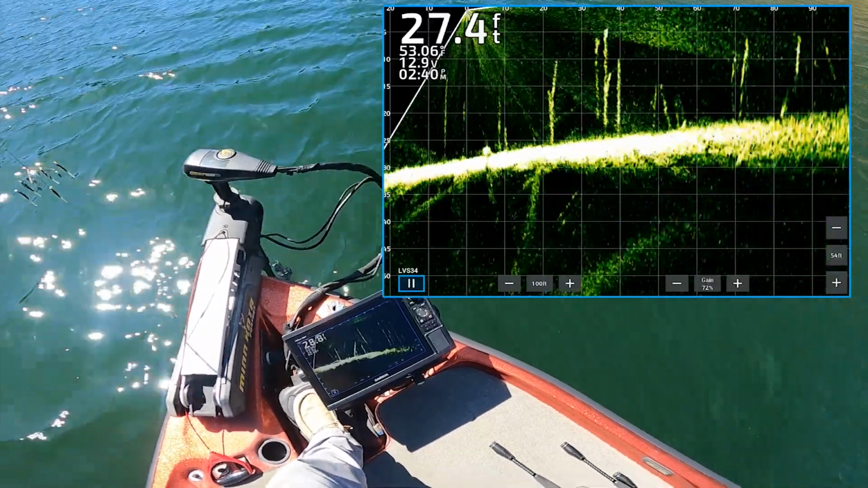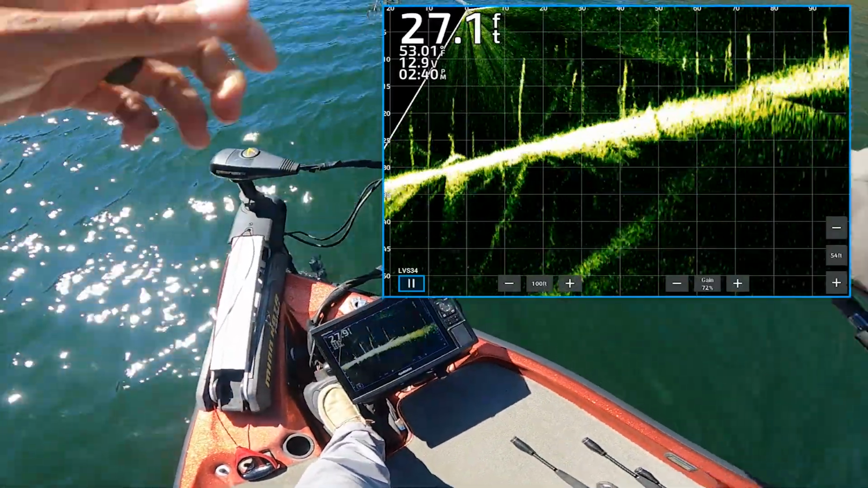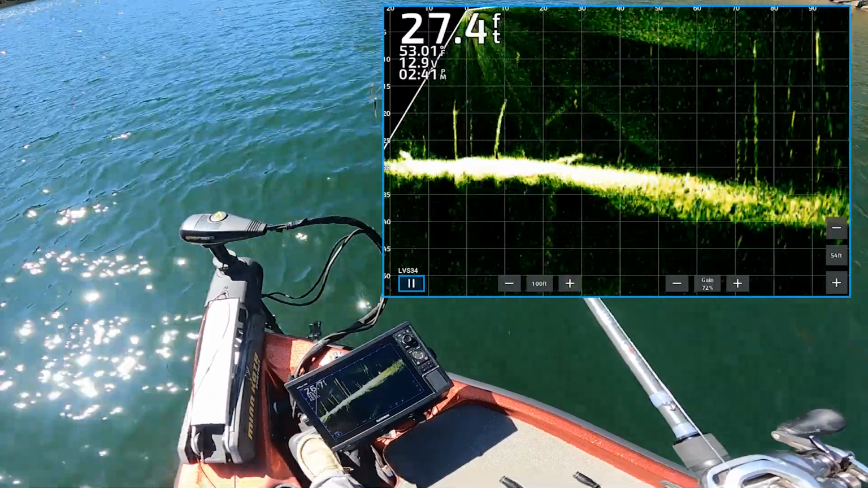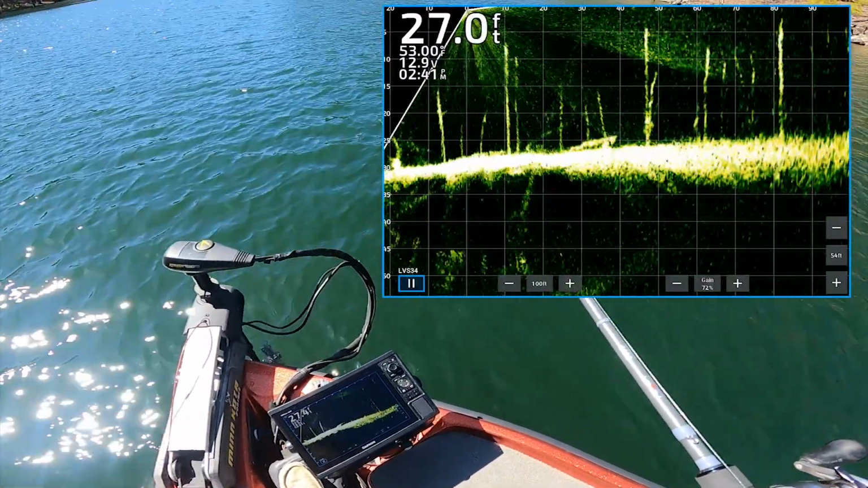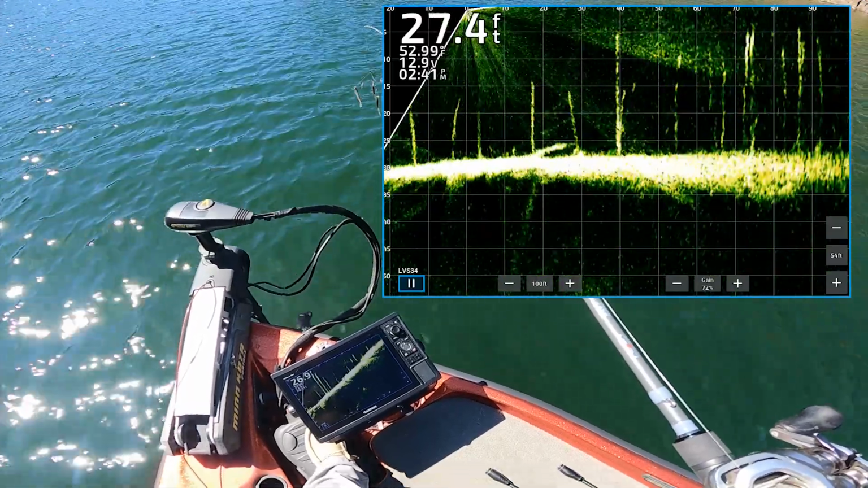Jerkbait's gonna be another player potentially. I'll throw that Nico rig because they're not acting easy by any means. But it's now just good to know one stretch that they're on, so we can come back if we need to. Not got much time.